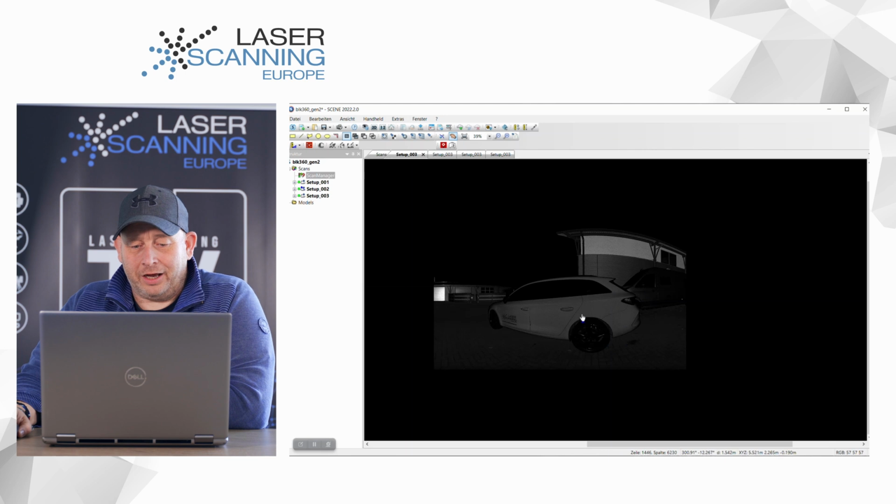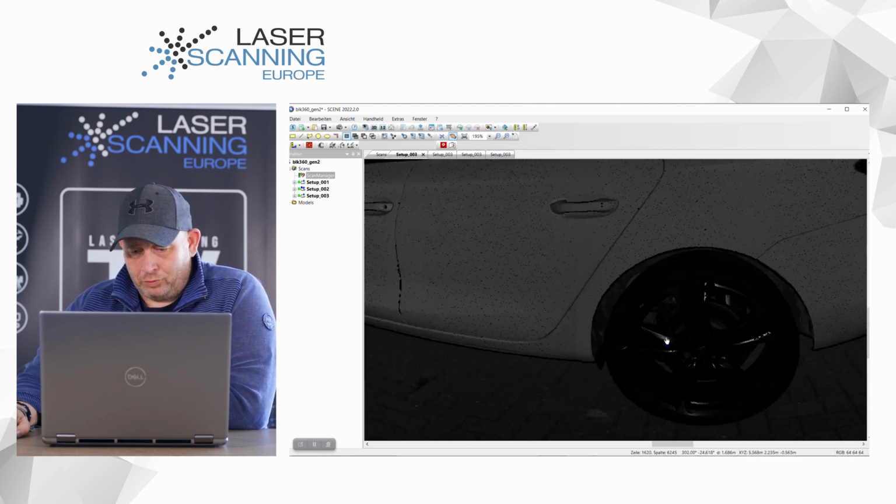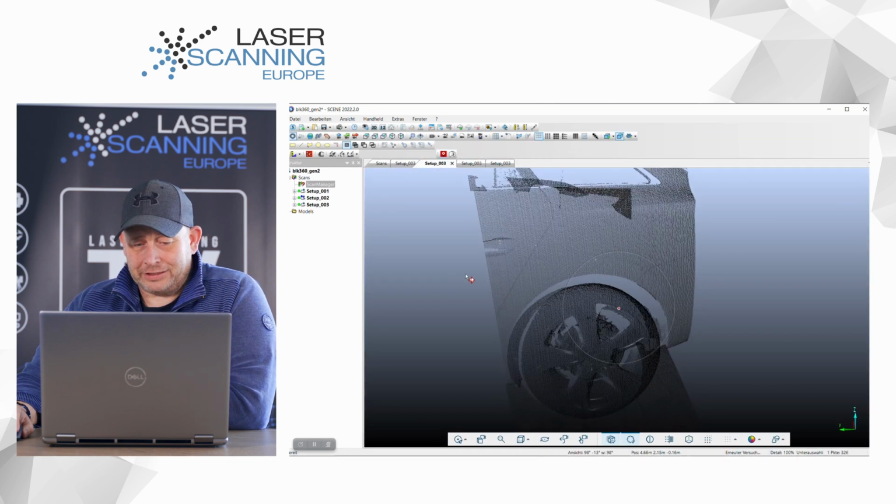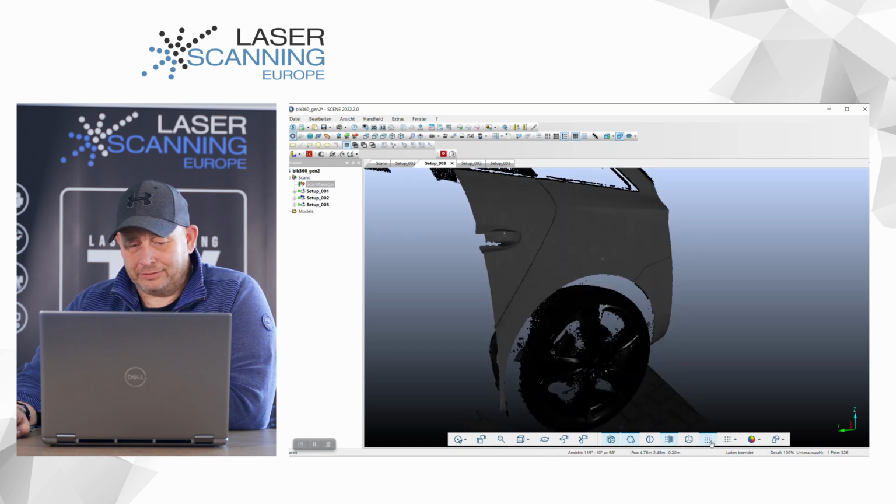You see this car, it's white, and then we have some chrome. The wheel is partly black and chromish. I make a detailed view of this. The original comes like this with a little bit bigger point size and looks typically like this.